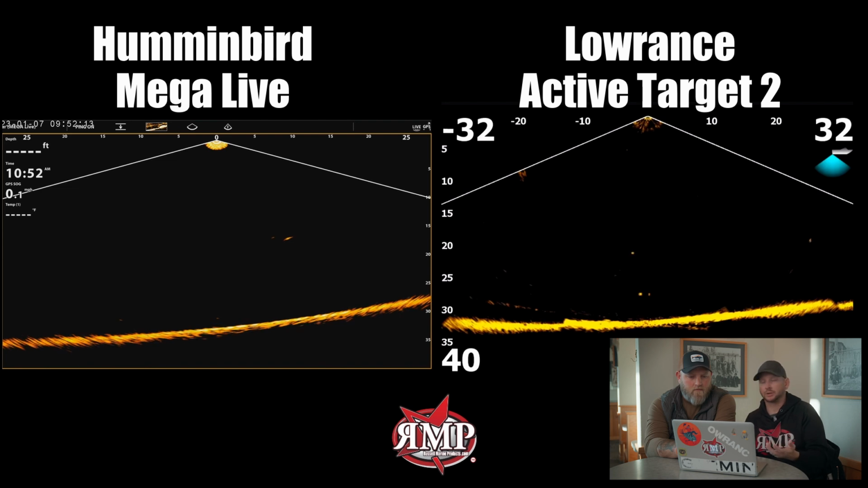Traditionally, when we first came up here a couple years ago, our lure would kind of spiral down and be in the cone, out of the cone, until it hit a point where it was deep enough that you would see it 100% of the time. Perfect. So we're still seeing fish on the bottom with both. There's a fish on the bottom that we just spooked off. Background noise-wise, the Megalive's crystal clear. You're getting slight background noise in Active Target2. Very minor.